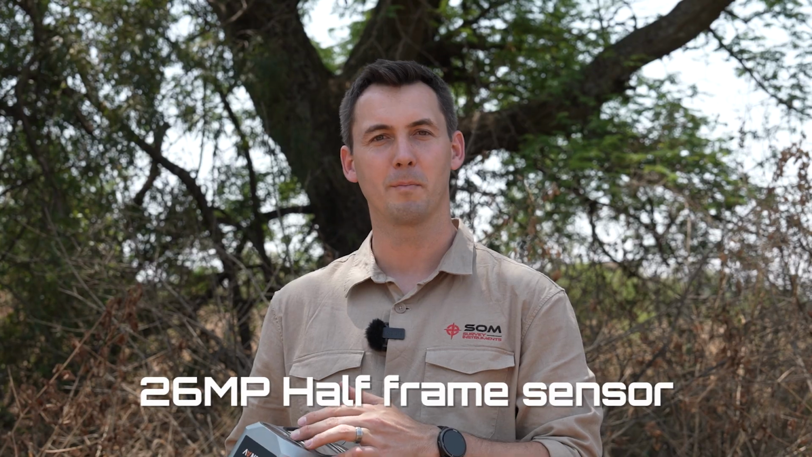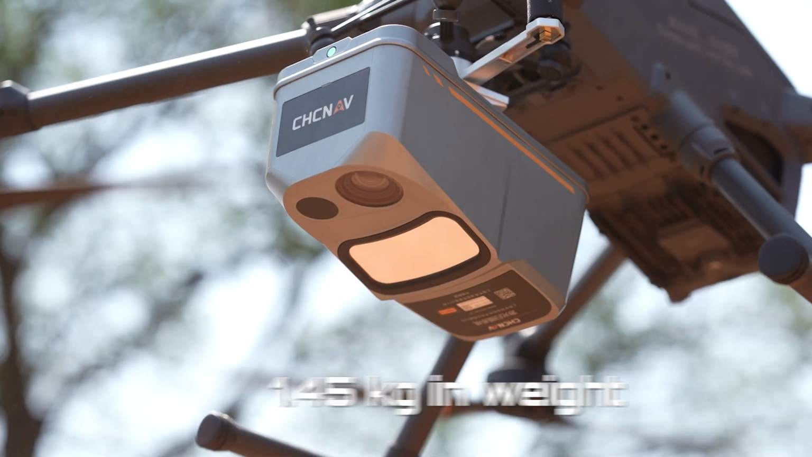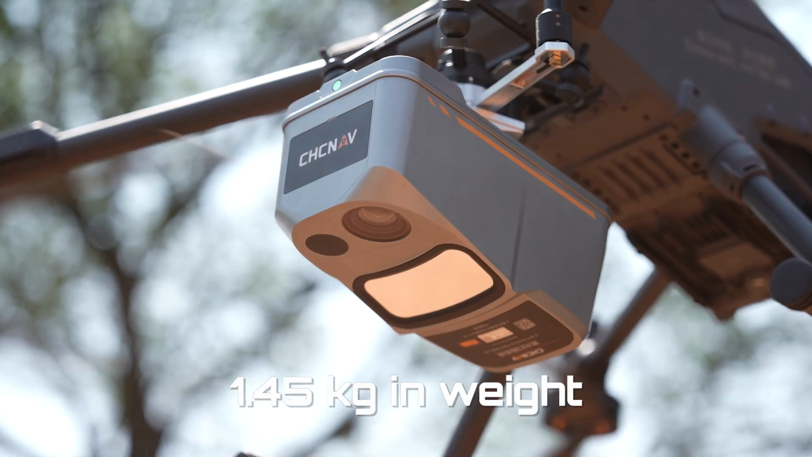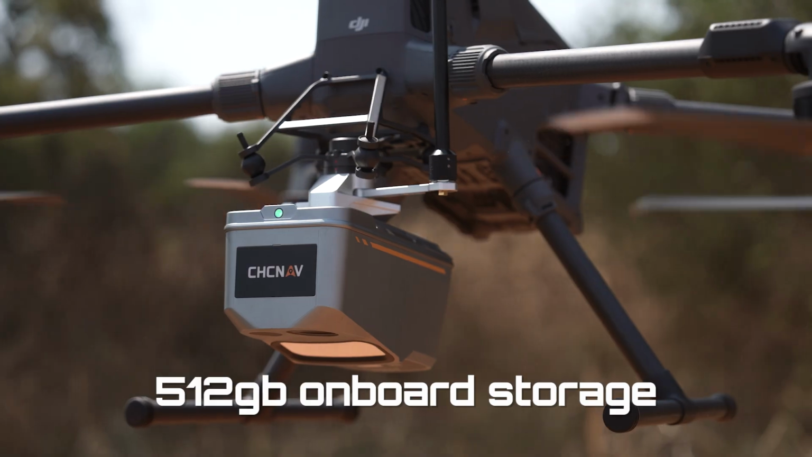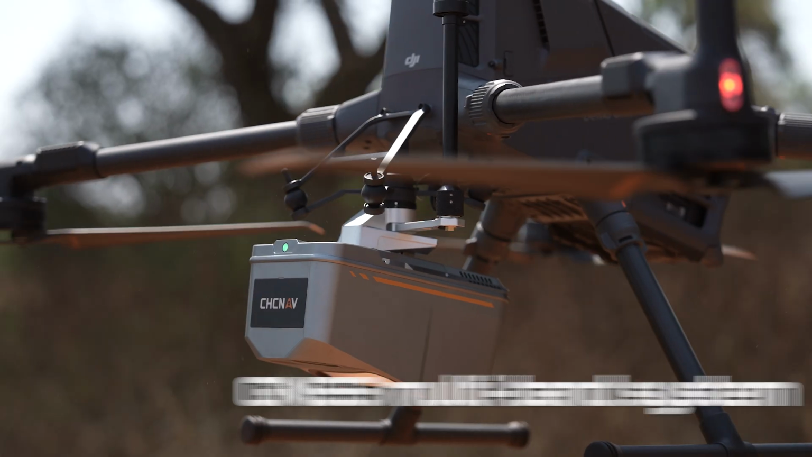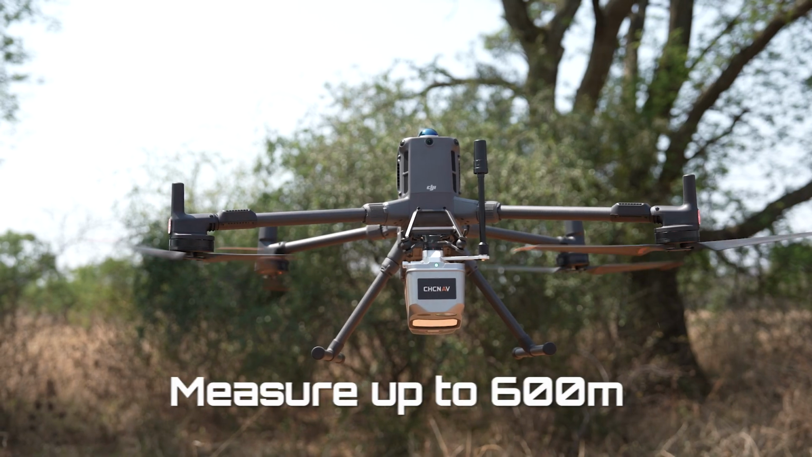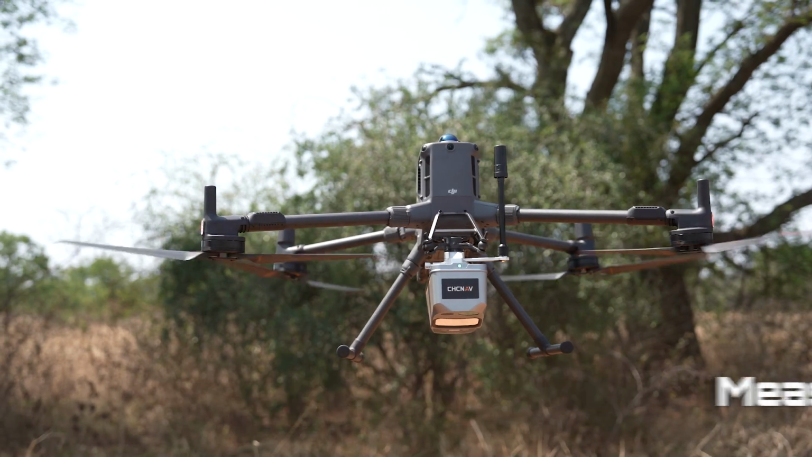So I know what you're thinking, but what about the specs? Let's talk about it. This AA9 LiDAR has a 26 megapixel camera, half frame sensor. The weight of this LiDAR sensor is 1.45 kilograms. It has 512 gigabytes of onboard storage and its own GNSS multiband system. The number of returns or pulses is up to 6, and it can measure up to 600 meters.